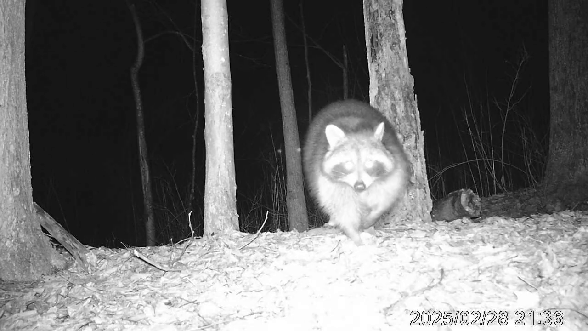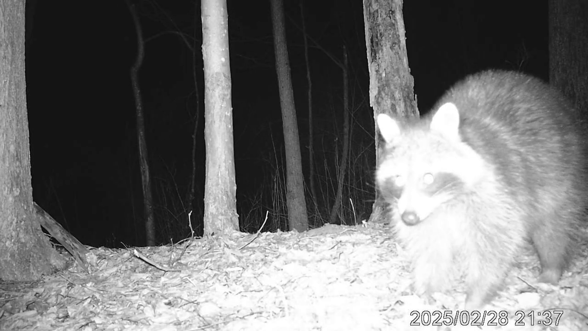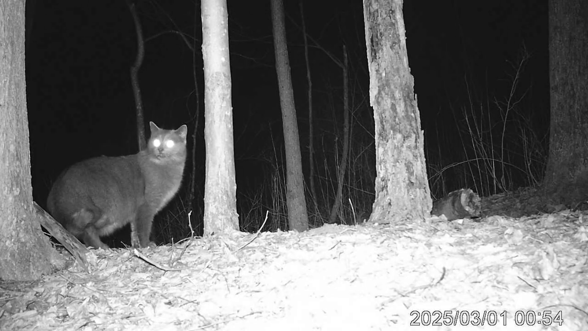Raccoons wash their food, kind of. They often dip their food in water, which looks like washing. It's not about hygiene, they're just enhancing their sense of touch, which is super sensitive when wet.